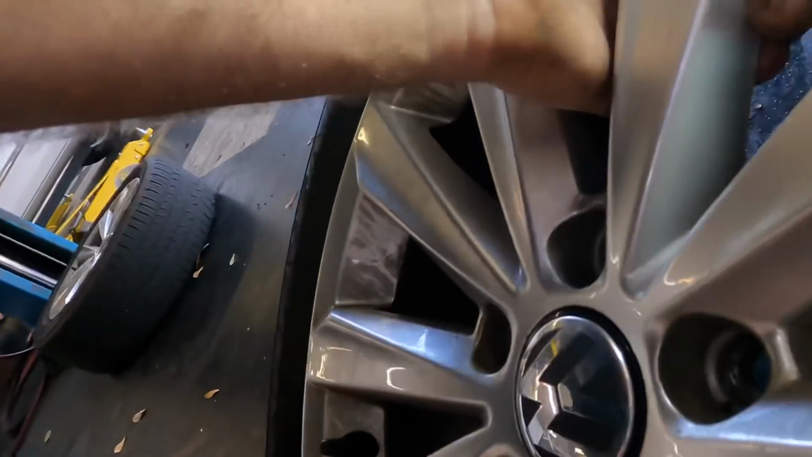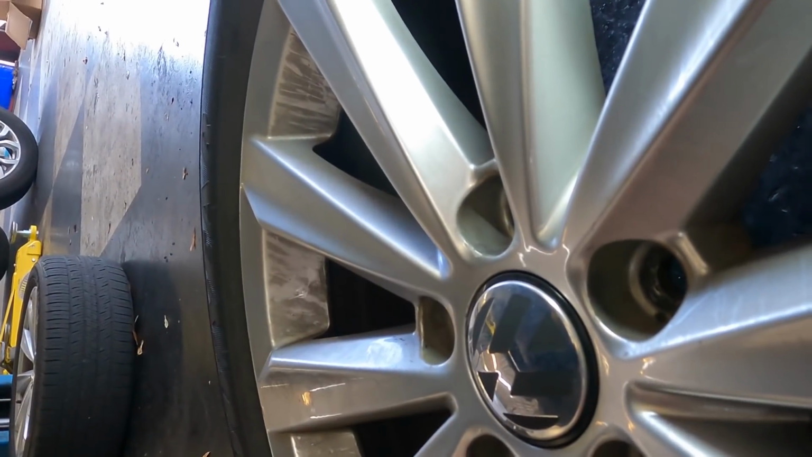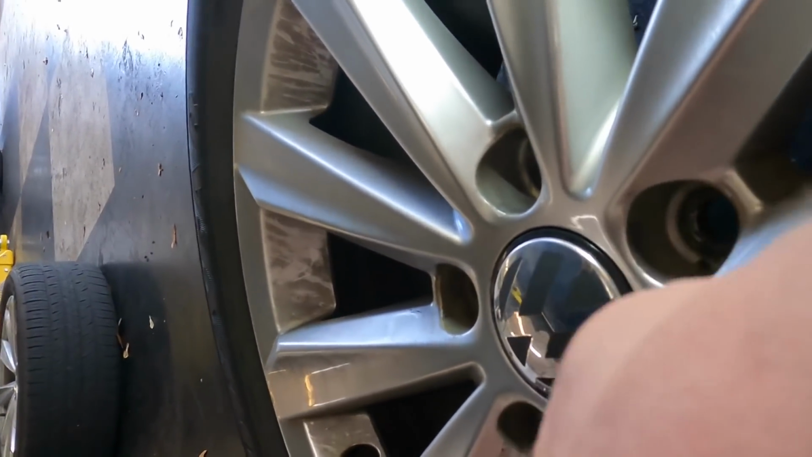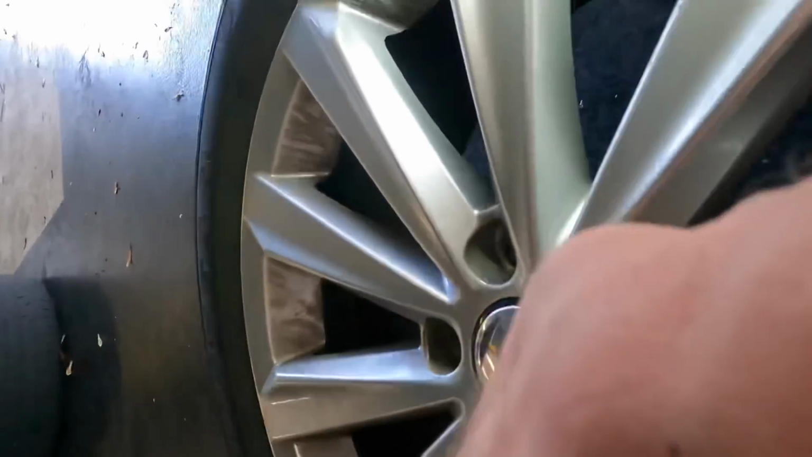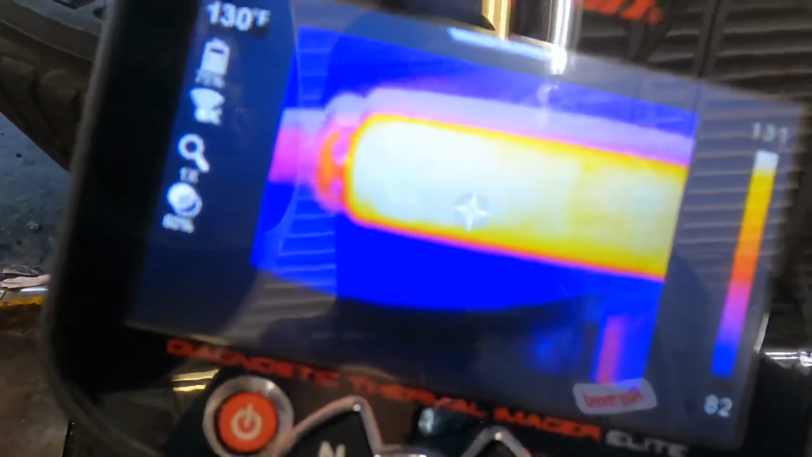Okay. I'm not gonna break scene, so sorry for the goofy, weird camera angles. I don't want to do this in cut because I want to make sure it's authentic. All right, so we're busting out the little fire meter thing again, and look at that. Look at how much heat went into that socket.